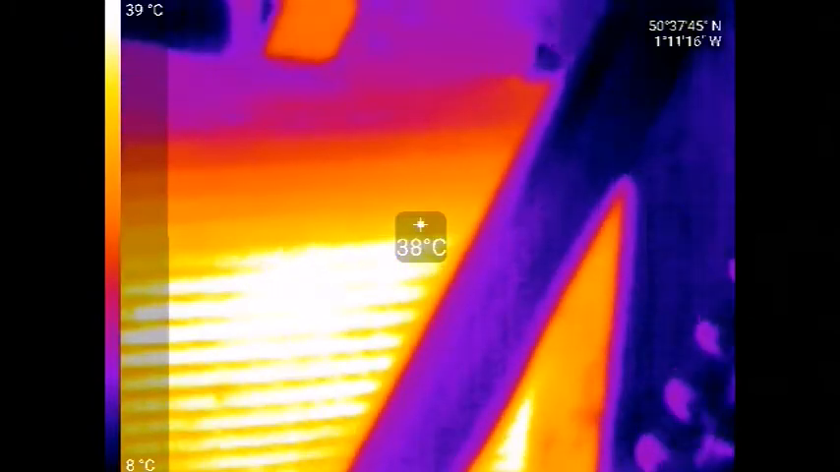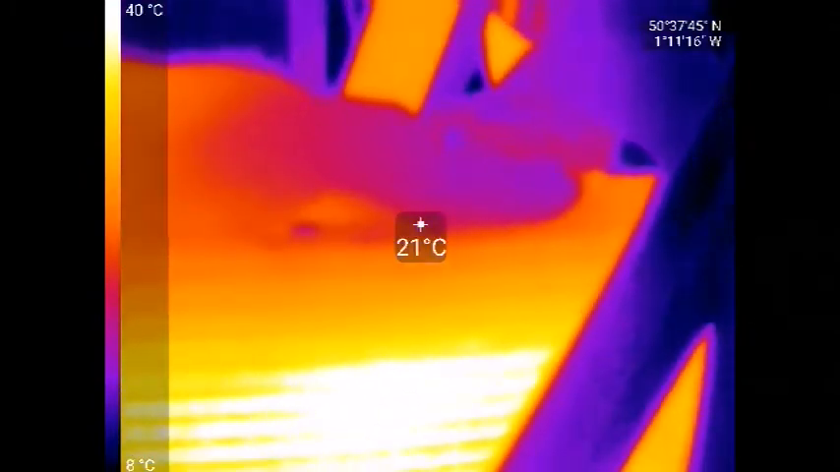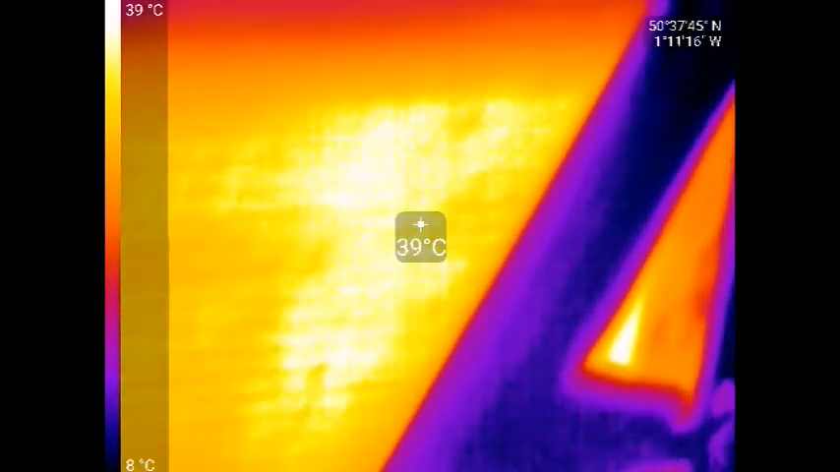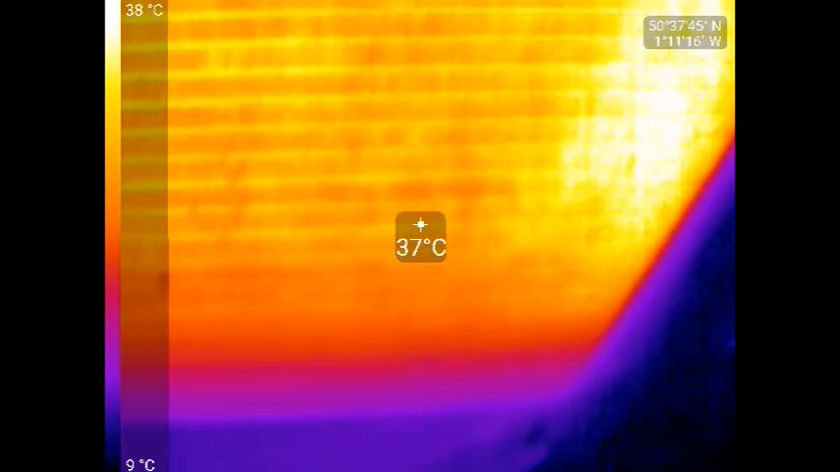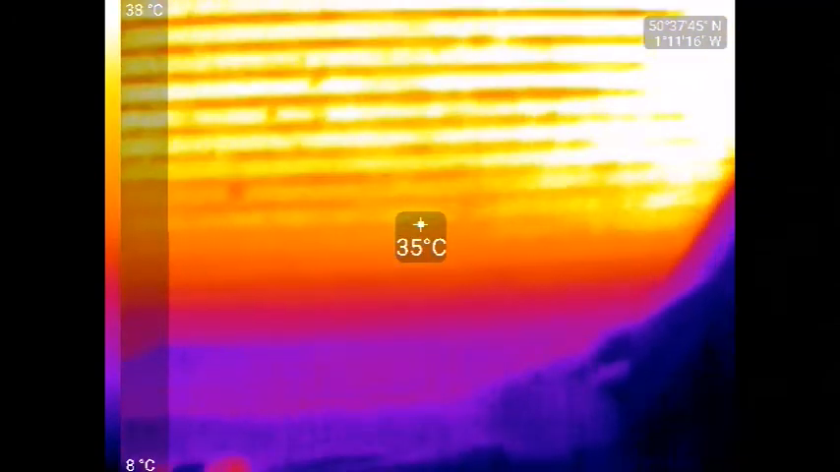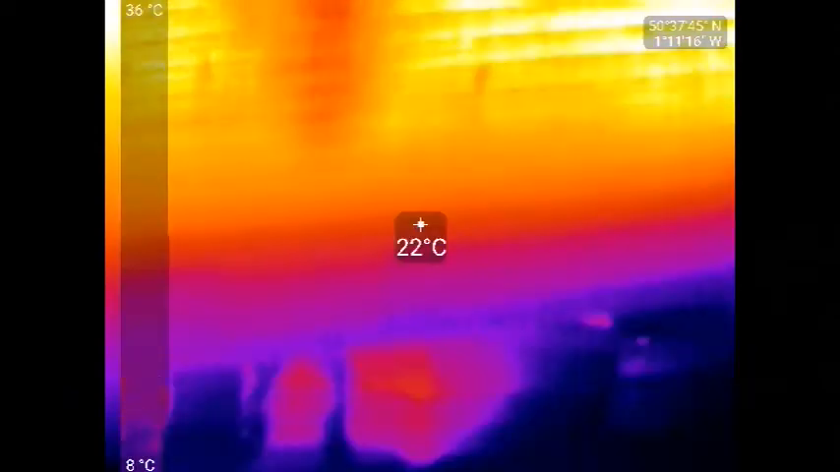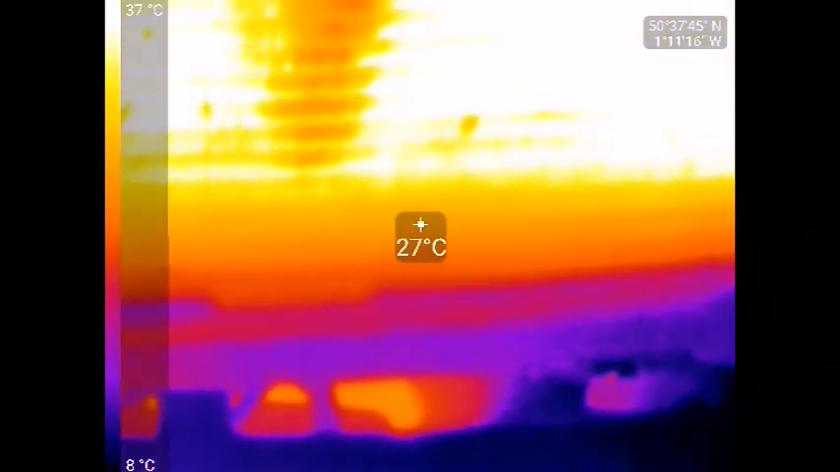So you see the top of the radiator here, see my hand coming into shot there. And also the water's coming in down here. I think we've got some blocked part of the heater matrix as well. You can see the temperature range from the bottom of the radiator.